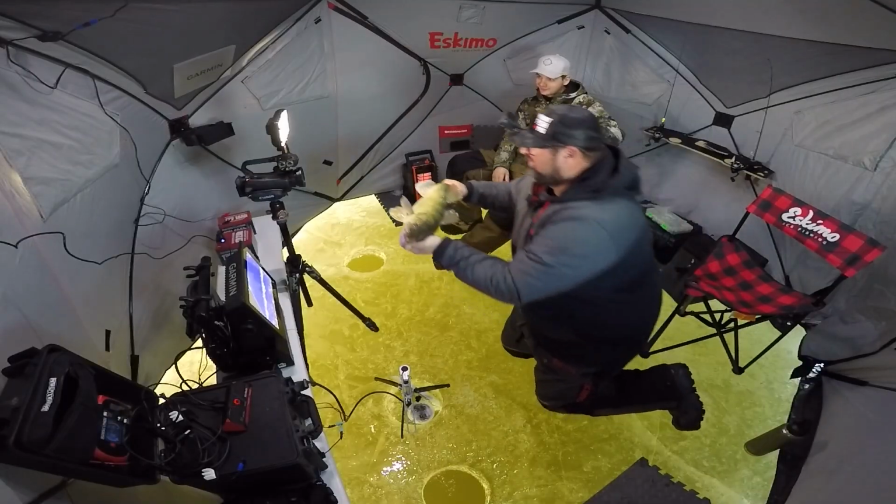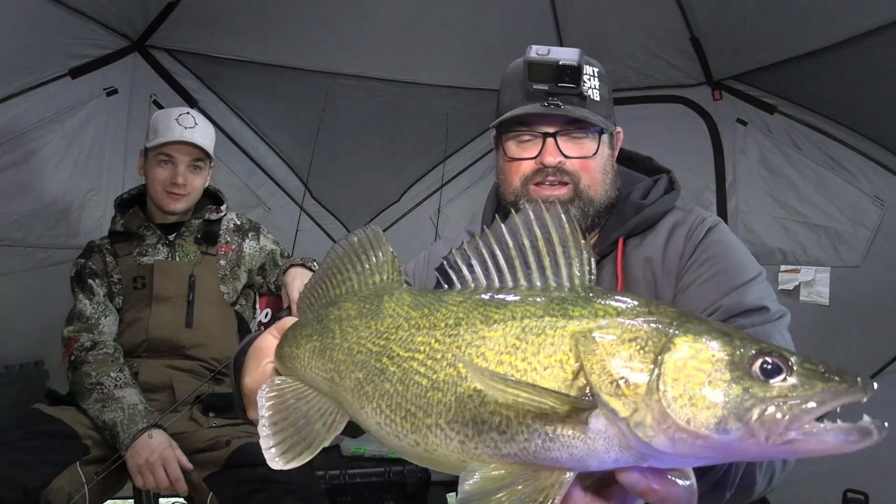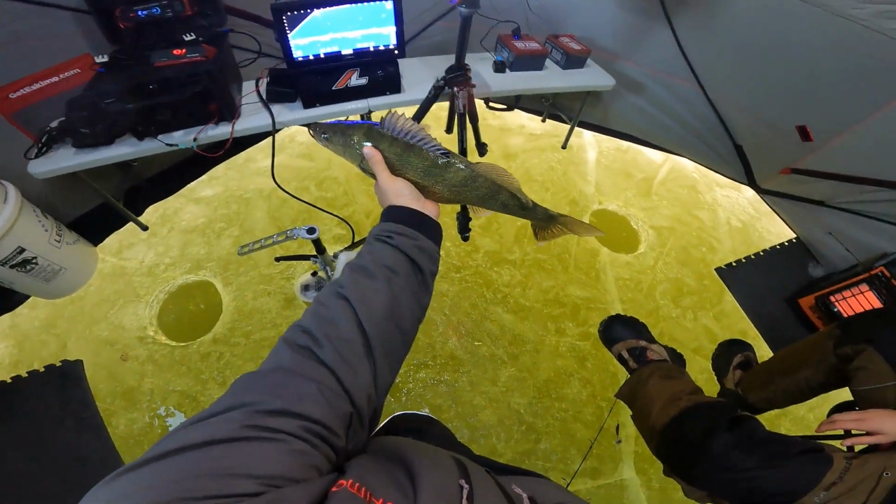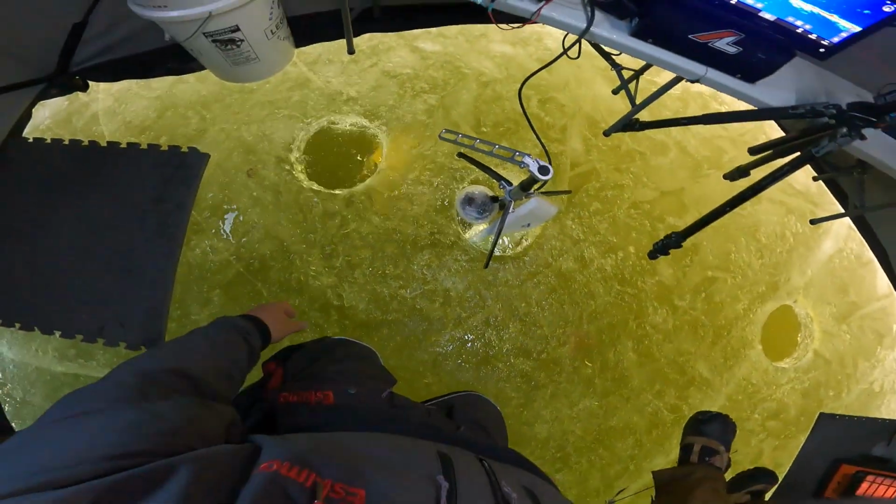Look at the thing right there. I'll show it off because it's so fat. Probably a nice like 22-ish, but just a blimp. Oh, that thing is heavy for a 22-inch fish. Crazy. And it's not full of air from barotrauma because we're fishing shallow. These fish are in here eating on ciscos, whitefish, hammering.